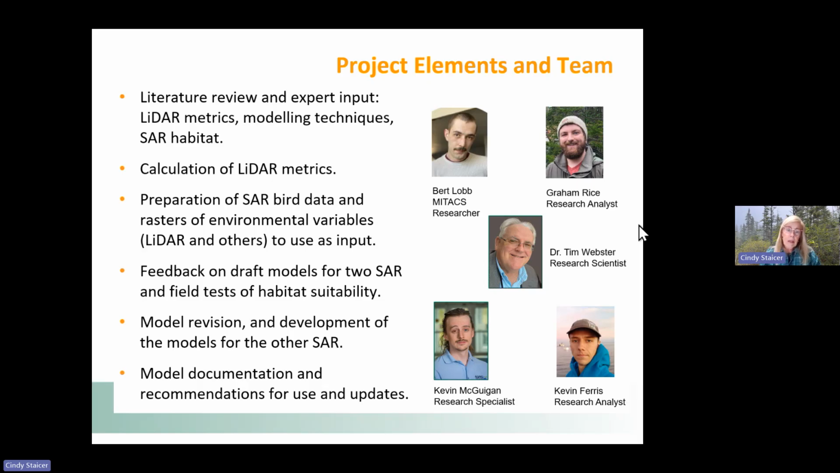Afterwards, giving feedback from how the models seemed to be working, the models were revised, and they went ahead and developed the models for the other SAR. And so I'll present those in a very brief way in the latter part of the talk. And lastly, I'll talk about their recommendations for use of the models and updating the models.